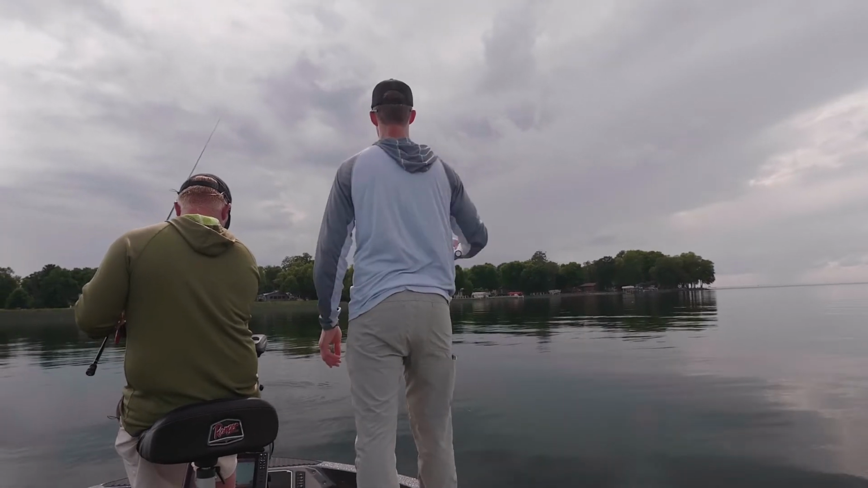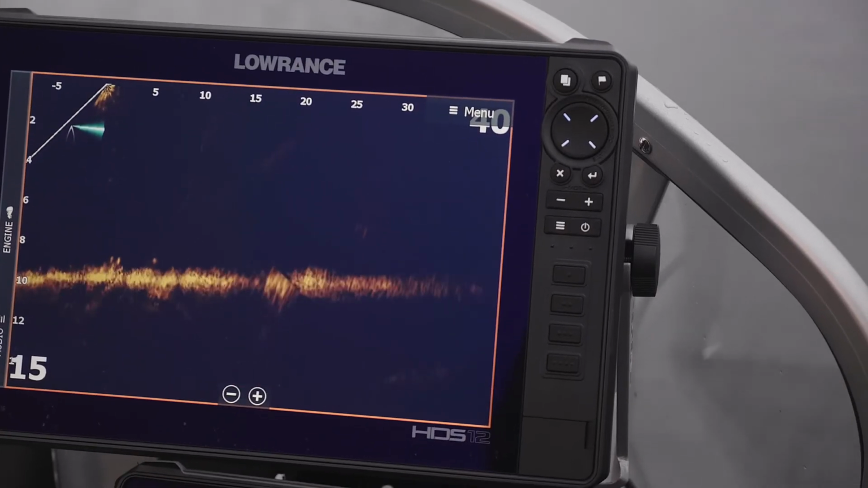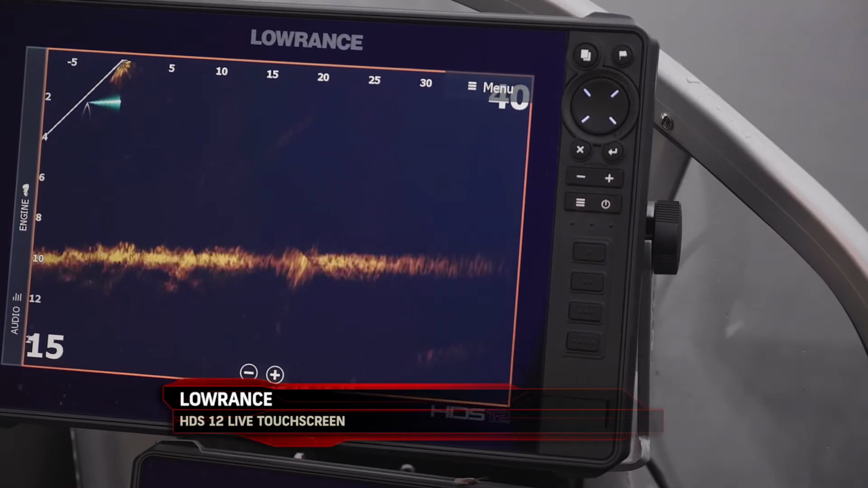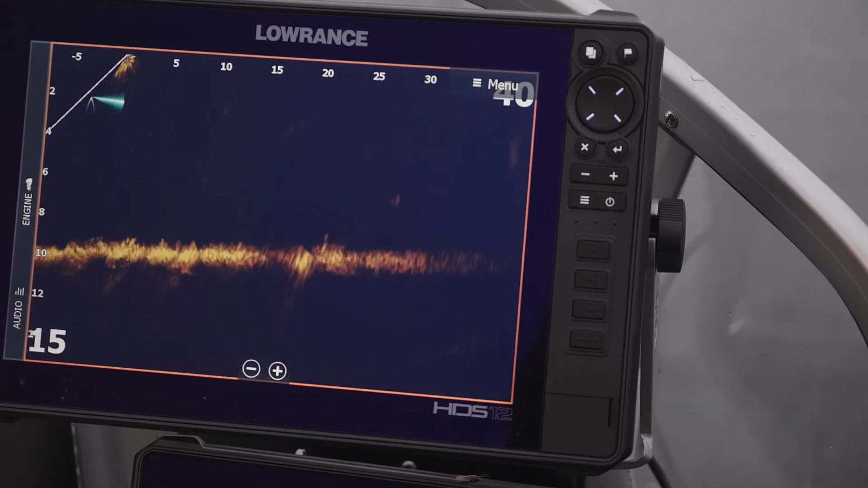Make a short, precise cast and see how the fish reacts to my bait. If it reacts positively and it's going to eat, then I sit there and work the fish. If not, I move on to the next one, just targeting active fish.